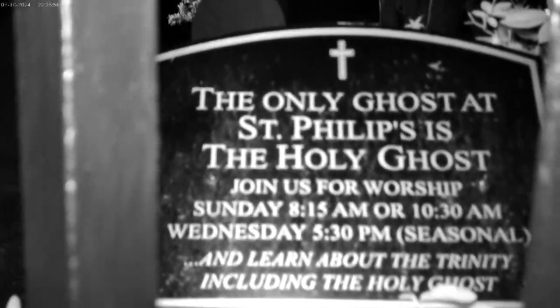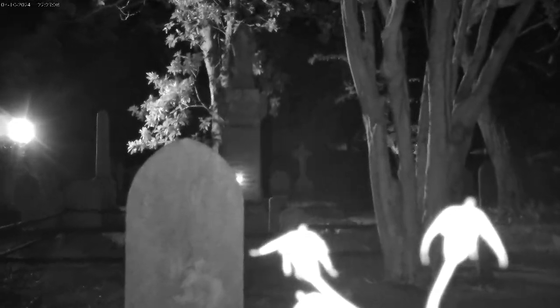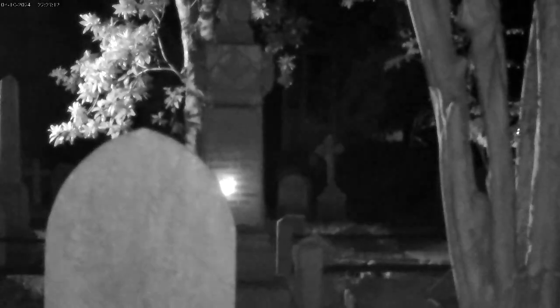All right, so let's get you up in here first. This is the sign that says there's no ghost here but the Holy Ghost. Three cameras, where you at? Let's get you guys up in here. So do you guys see the cross in the back? Your graveyard that we're looking for, with Miss Howard and Miss Hardy, is to the right of the light, to the left of the cross headstone. You can probably see it better from over here. So Kerry, if you move over a little bit. So it's just to the left, one more row back. That's where we're looking. So the cross, and then to the left of the cross, one more row back.